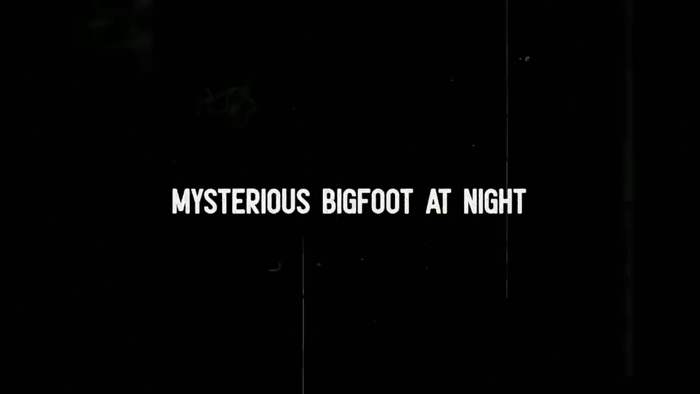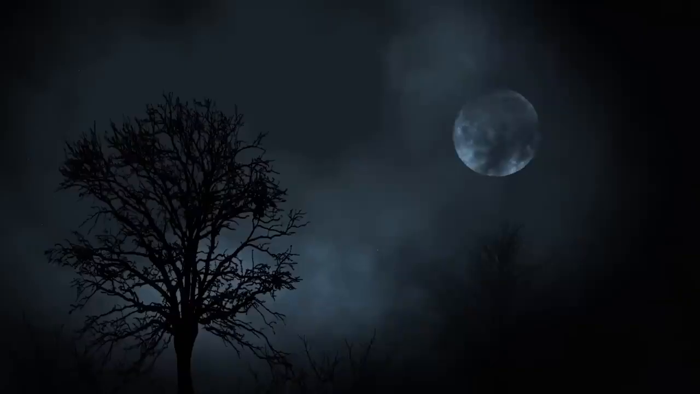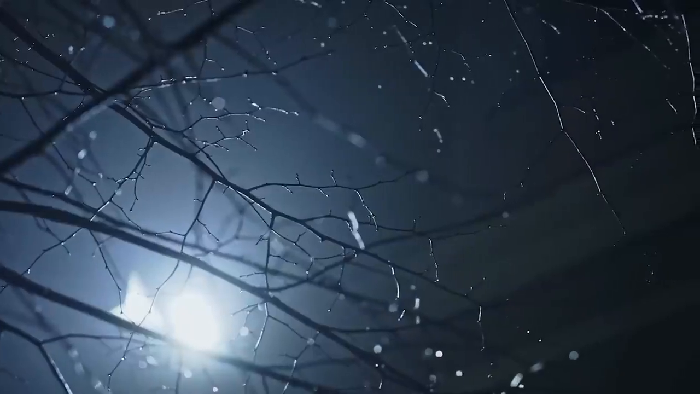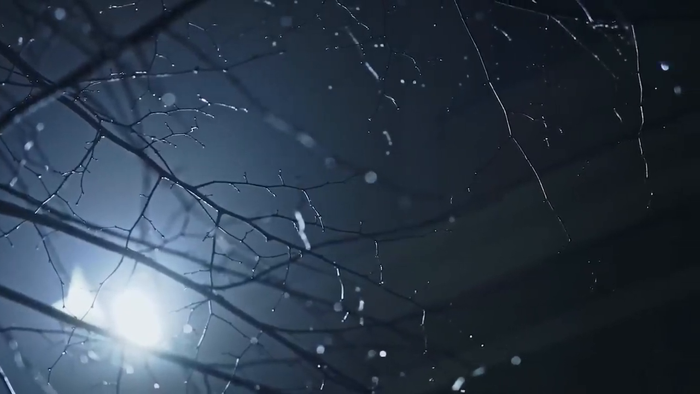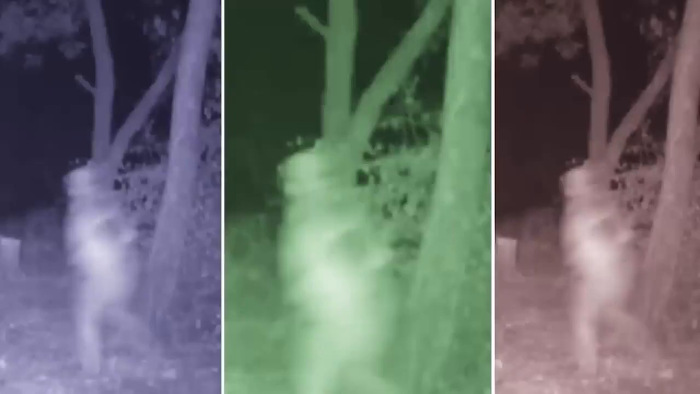Mysterious Bigfoot at night. In the dark forest at night, a special camera showed something strange. It was like a secret world full of shadows. The camera's light revealed a huge figure, the Bigfoot, a mysterious creature from stories. The Bigfoot moved mysteriously through the trees, like a ghost in the dark. It was so big that it didn't seem real, like something magical. The camera, like a secret watcher, recorded this strange sight.